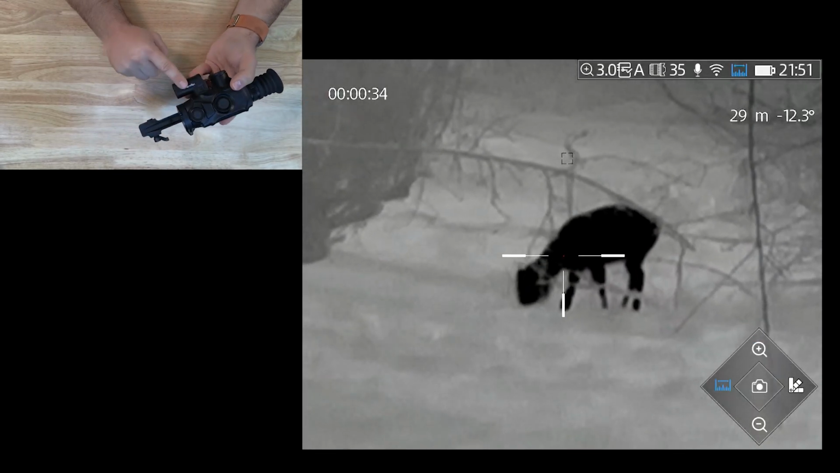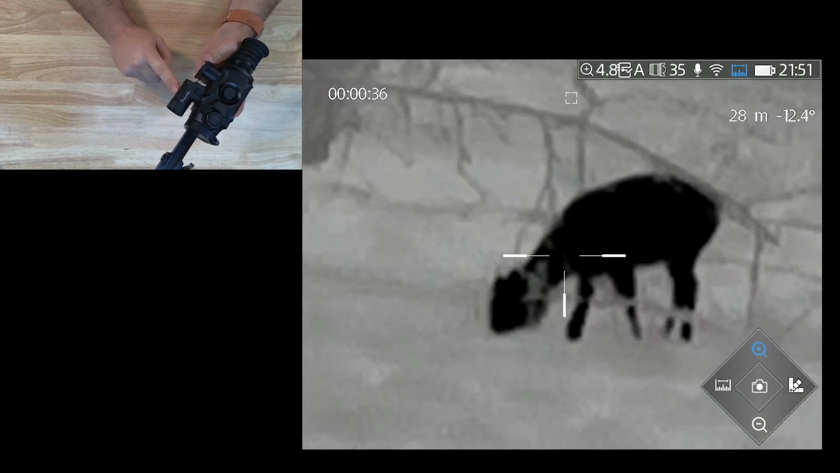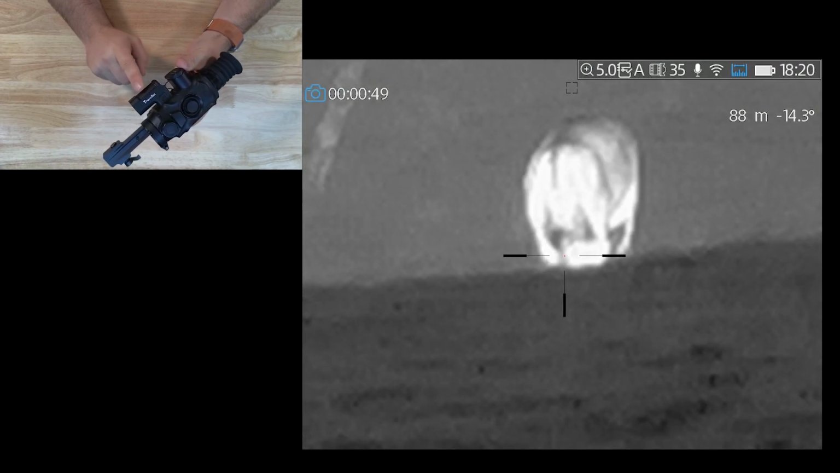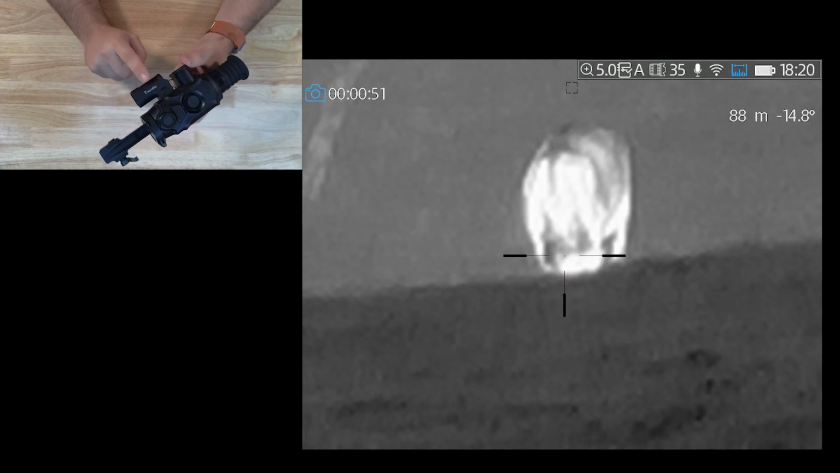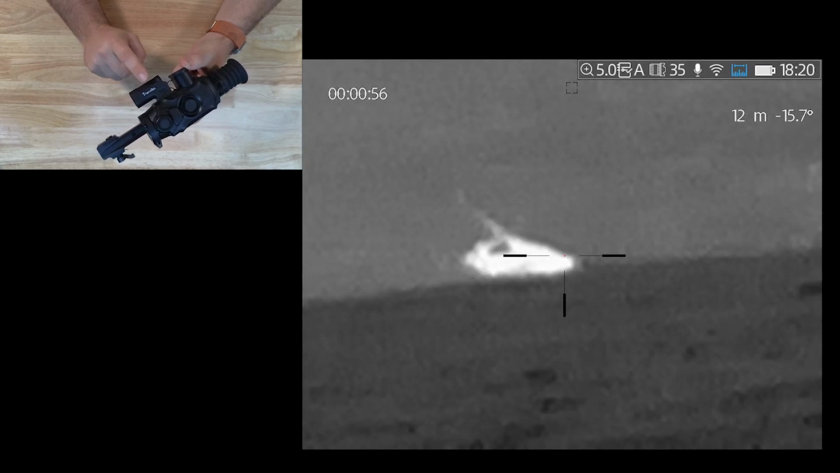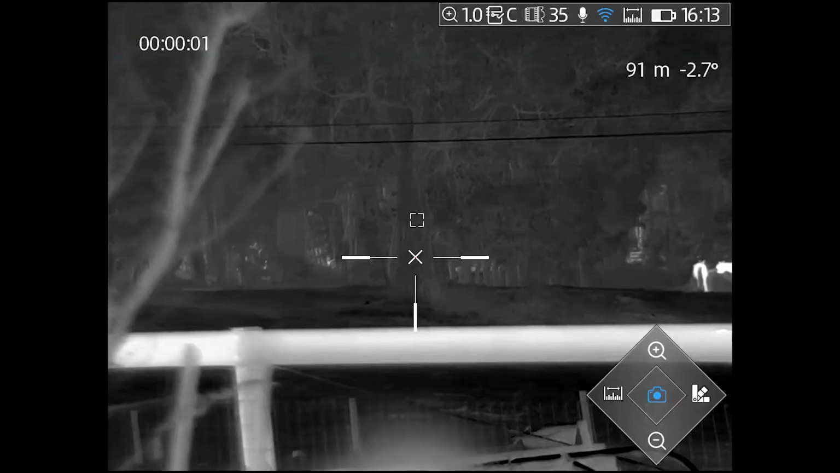This is a rangefinder. This is a ballistic rangefinder, so you can put all your ballistic data in and it's going to calculate all your holdover. And the way it does that is it gives you a second reticle on the actual scope, a little hash mark on your reticle, and that now becomes your point of aim.